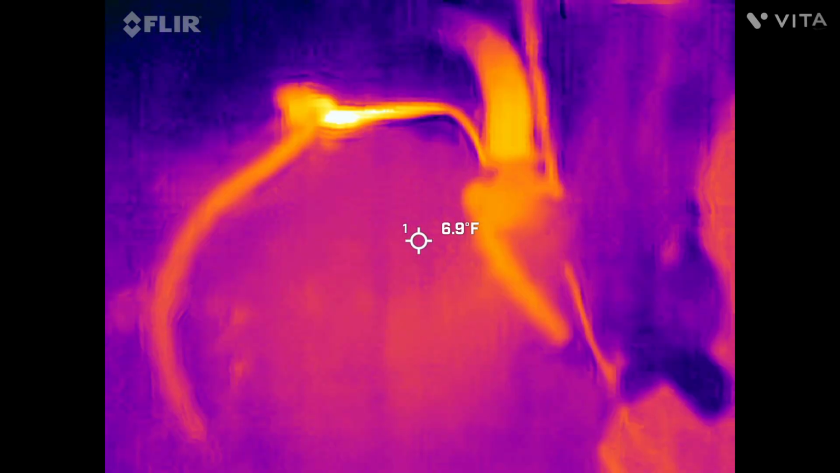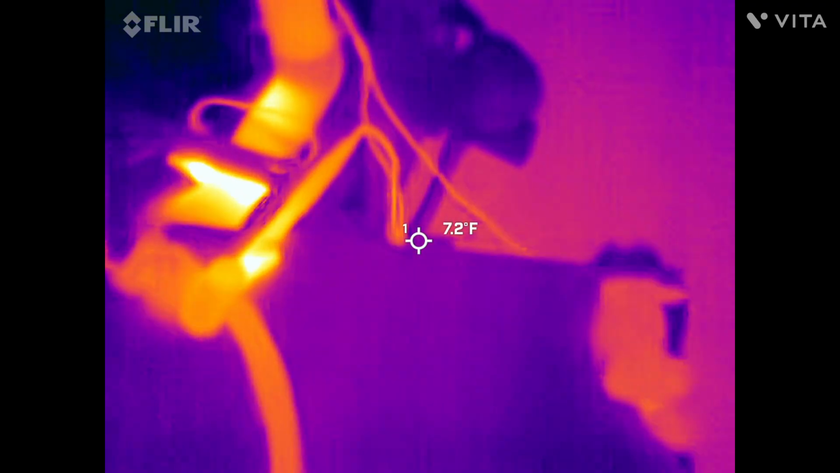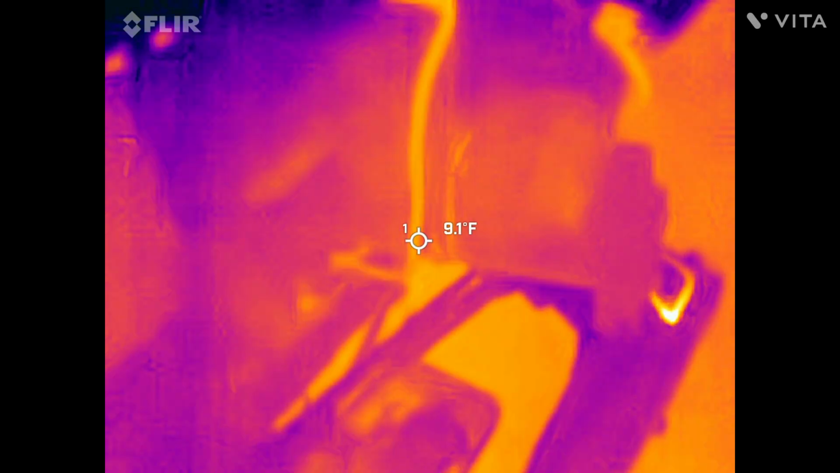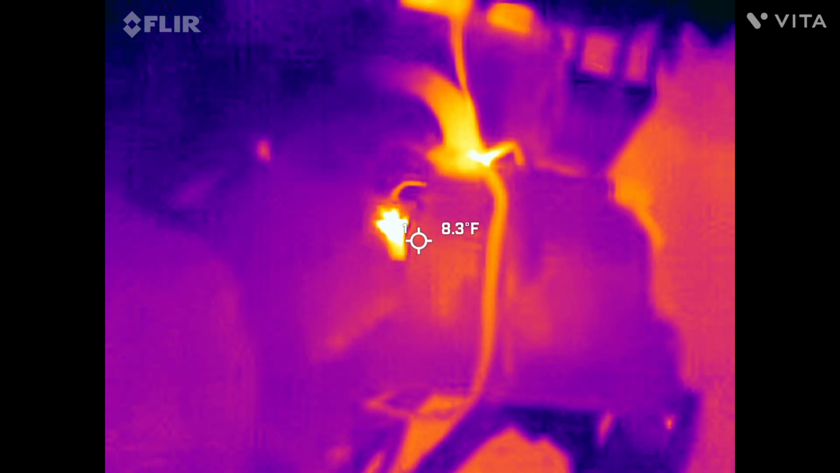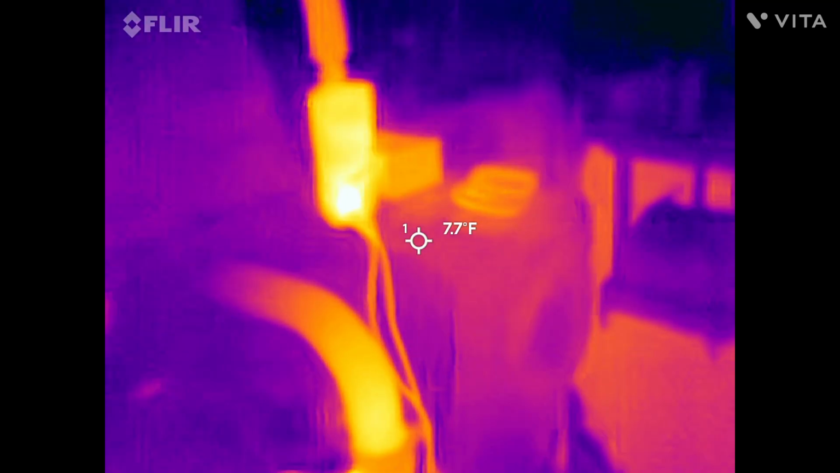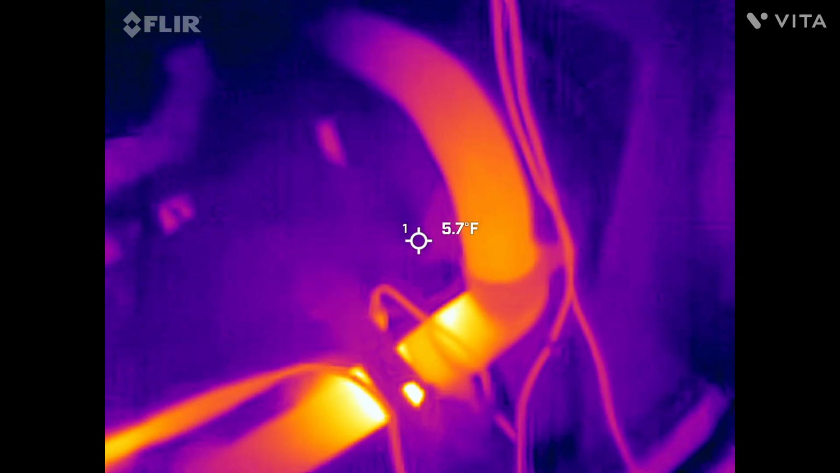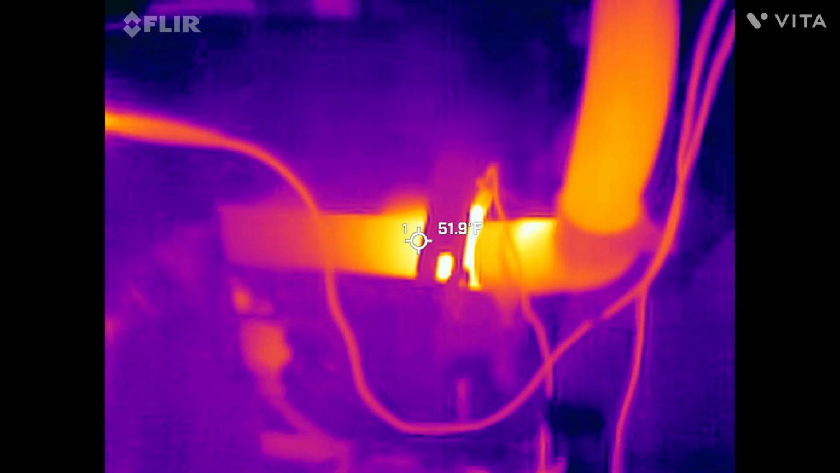Okay, I'm gonna try to start it. So this alligator clip's getting warm because it's got 10 amps going through it. You'll probably see the battery leads get real warm when I try to start it. Let's see. That started really quick. And the hood fell down. Pretty cool. So it seems like that's working.